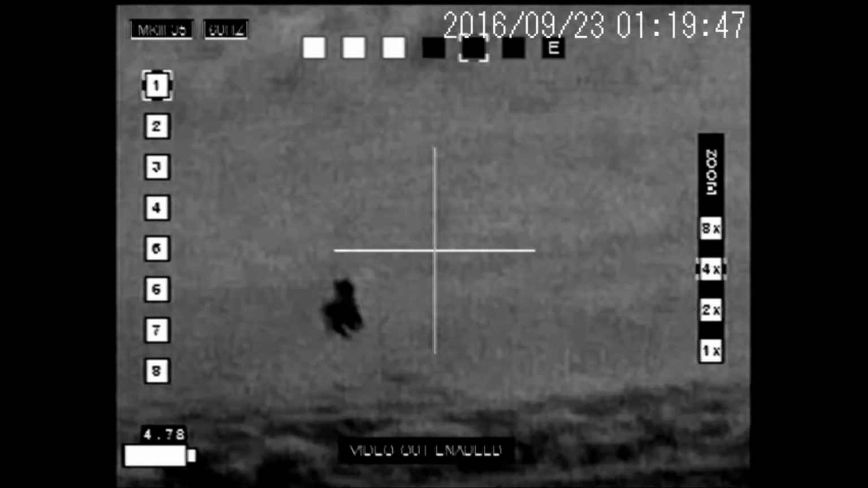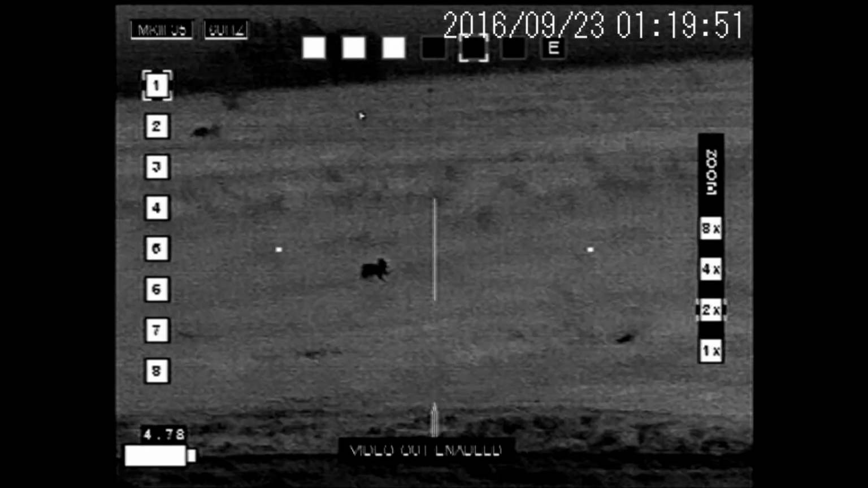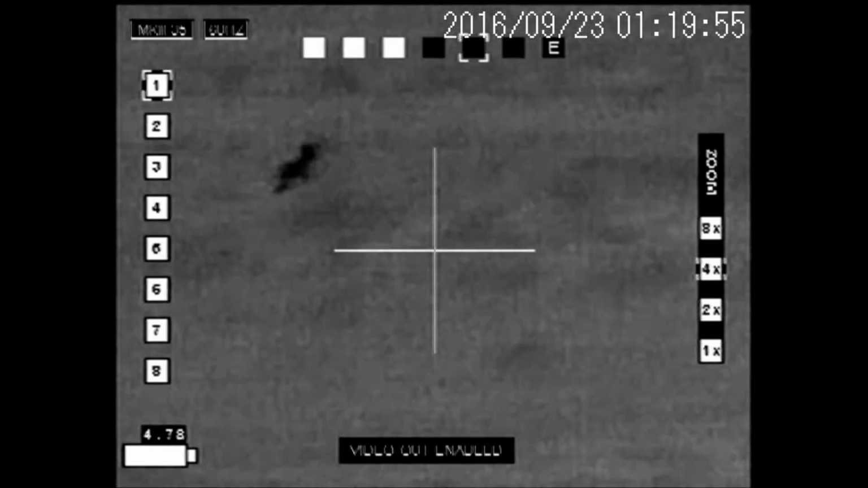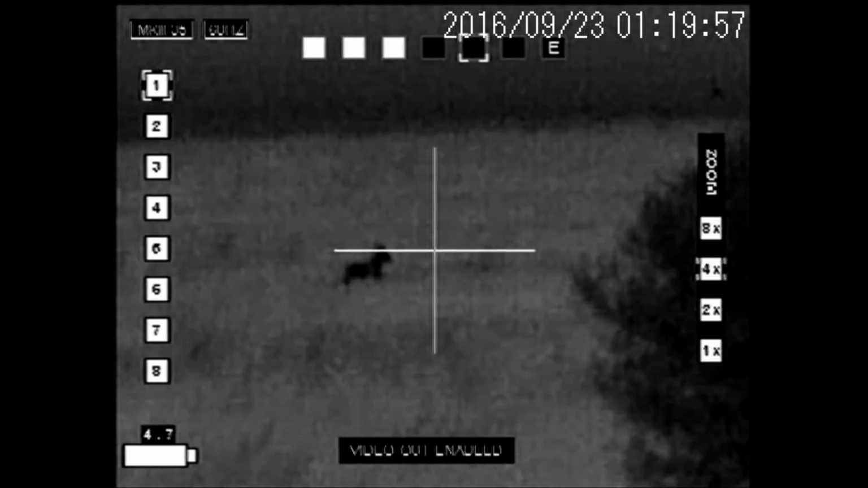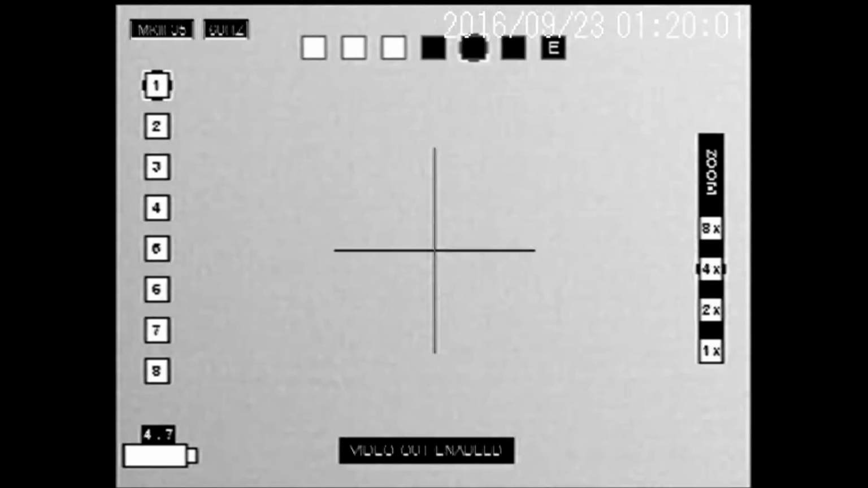Folded him like a lawn chair. This guy takes off running. That round clipped him. We found out later, hit right in the foot. Now he's at about 300, and this is an awesome shot right here on a running coyote at 300. Ooh, got him. That one right there rolled him up.